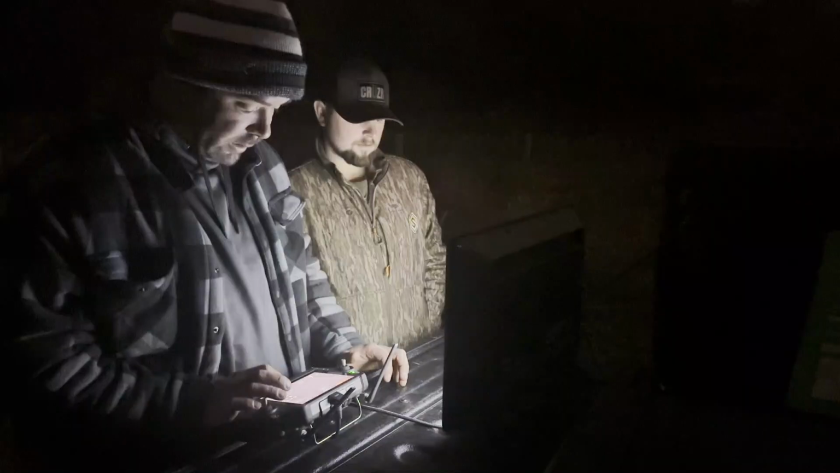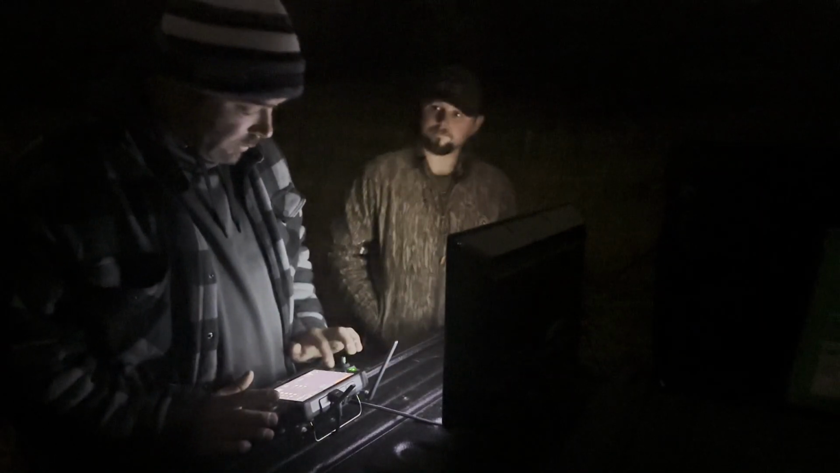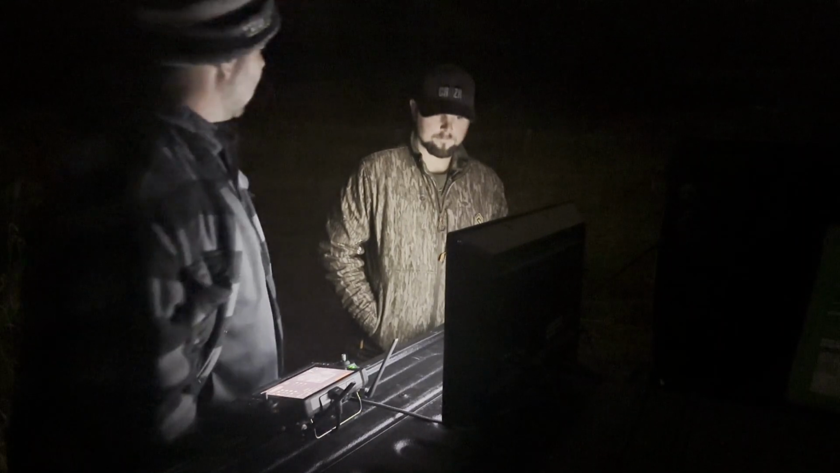All right, what I want to do, I don't want to disturb him with the light because he's alert right now. Okay. What I want to do is just watch him for a second with this. About 5 more minutes just to see if he gets up, you know.